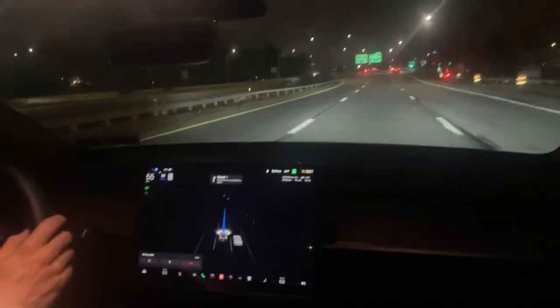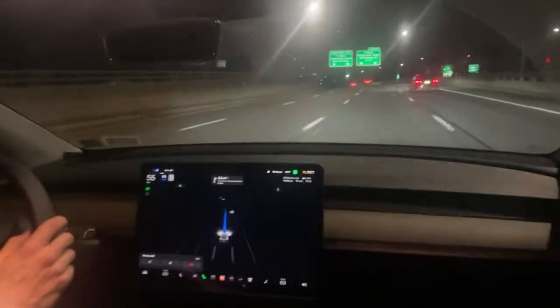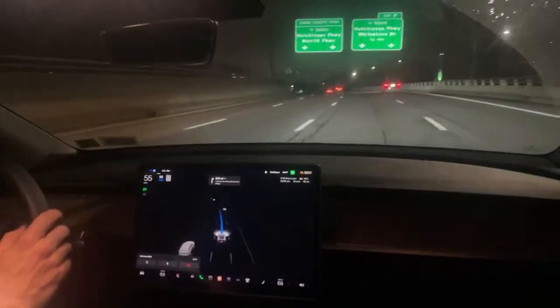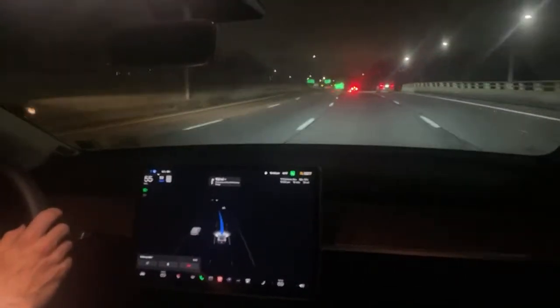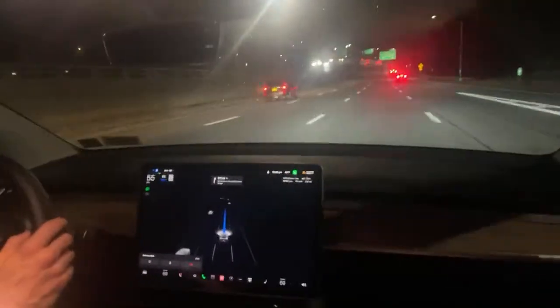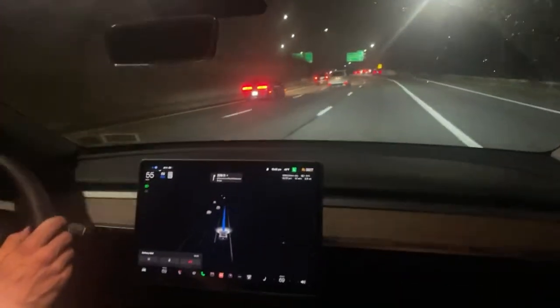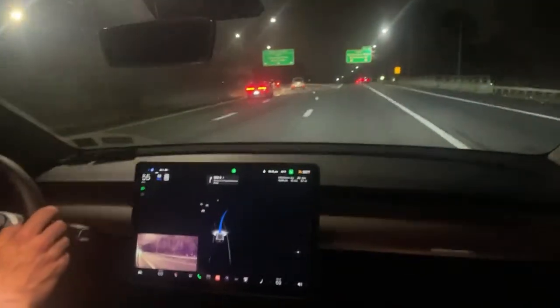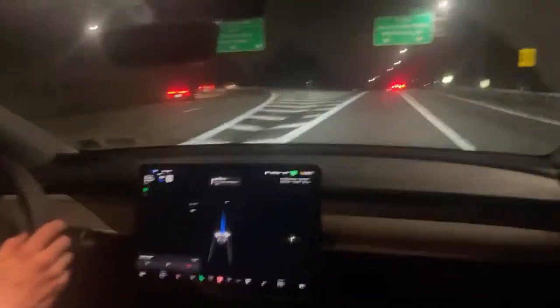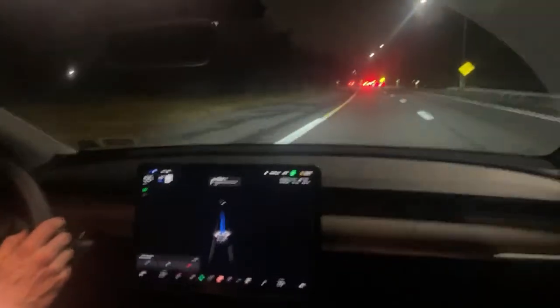All right, it seems to take the middle lane a lot. I guess it feels like it's the safer lane, which is okay by me. I see Hutchinson Parkway, exit 9 is coming up. This exit isn't anything difficult. It's basically a fork in the middle of the highway here. But I like to keep an eye on the speed limit. Make sure we're doing what we're supposed to be doing. It definitely knew to stay to the right of that fork.